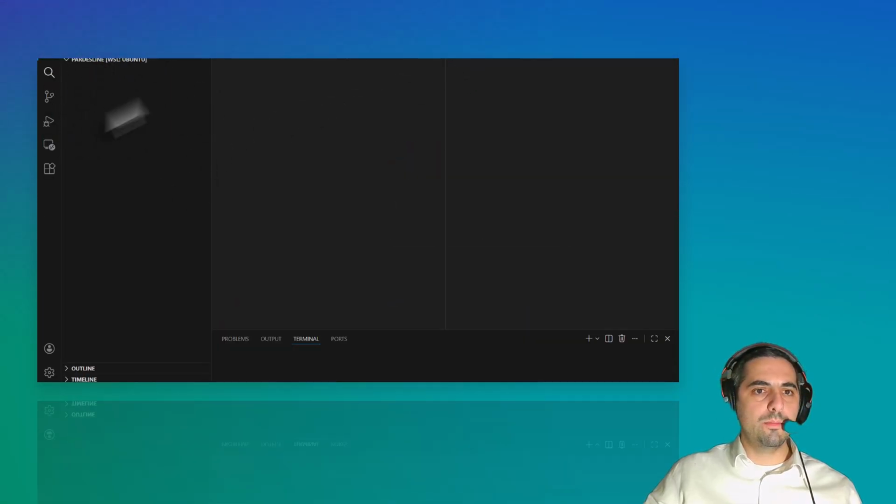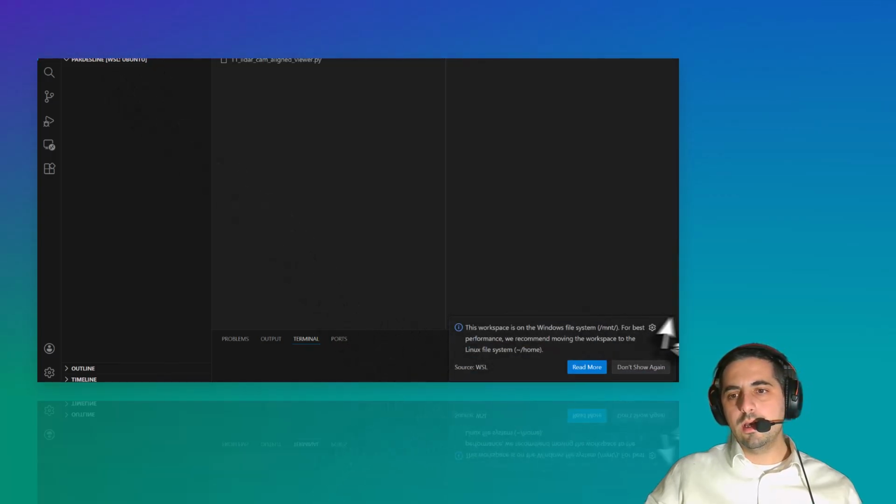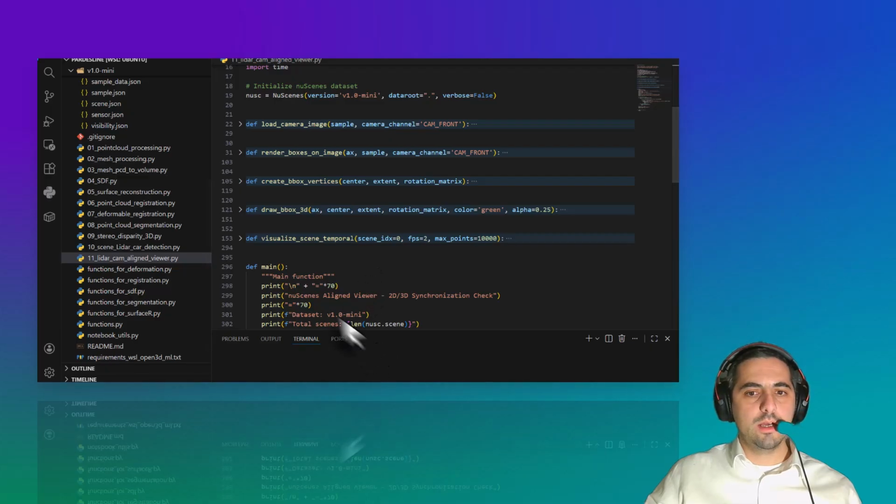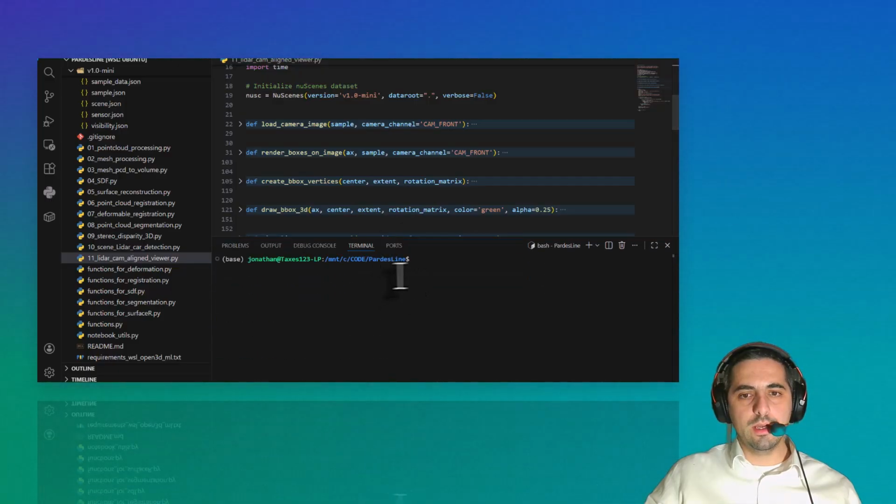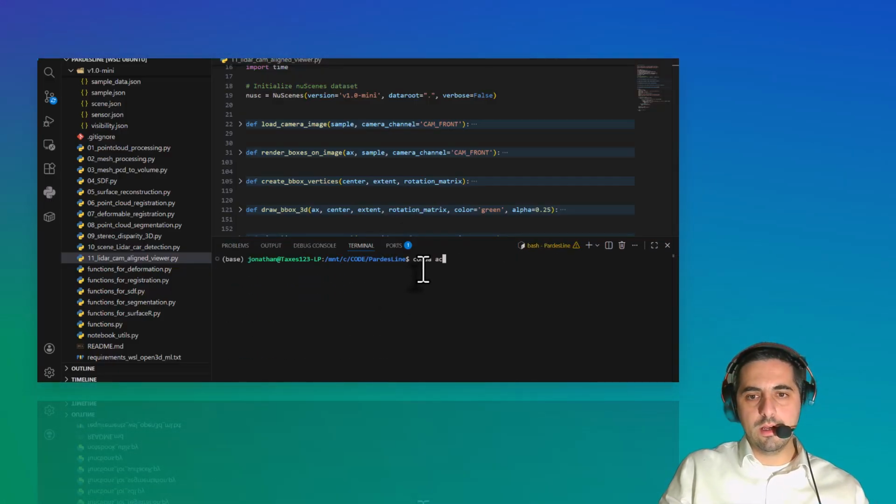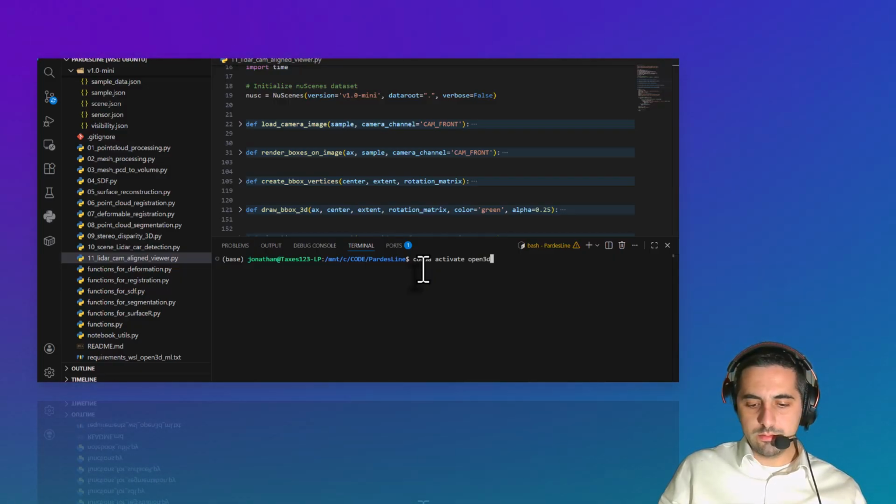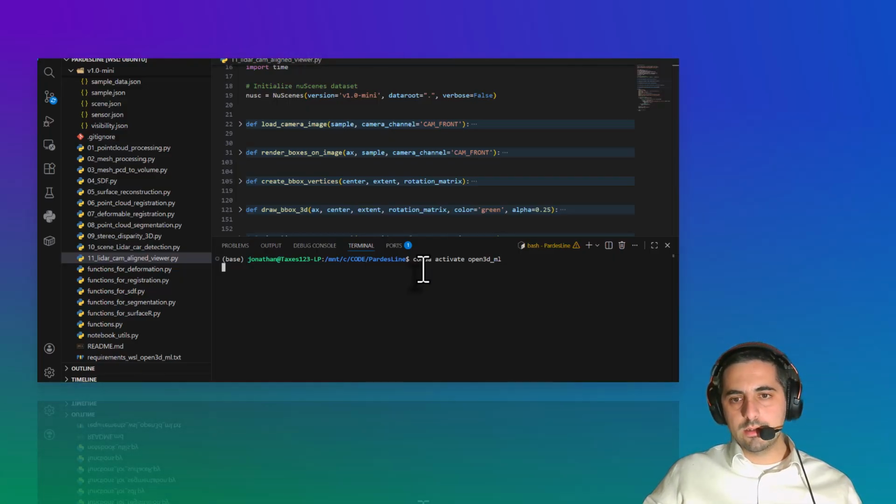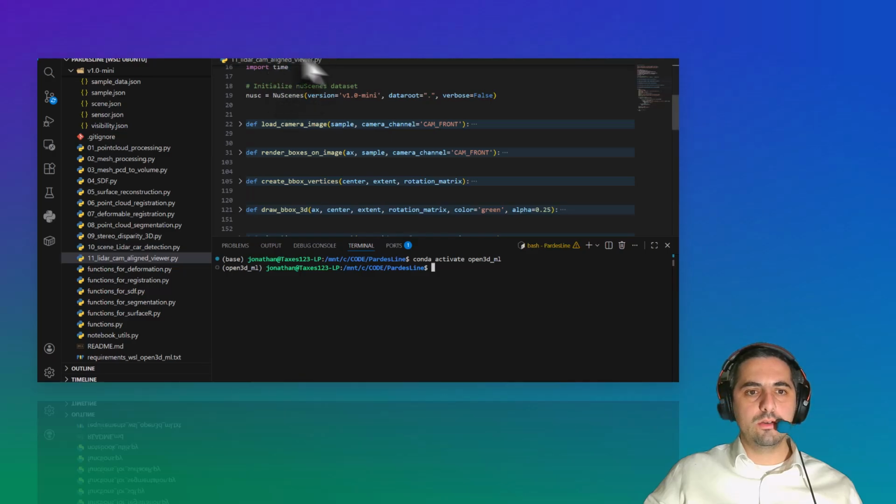So now this is the Pardeslines repo opened using WSL and Ubuntu, and I have already installed the dependencies and the Anaconda environment, so I don't need to do it again. I just need to do conda activate Open3D. Open3D is my own environment, and then from here I can execute my code.